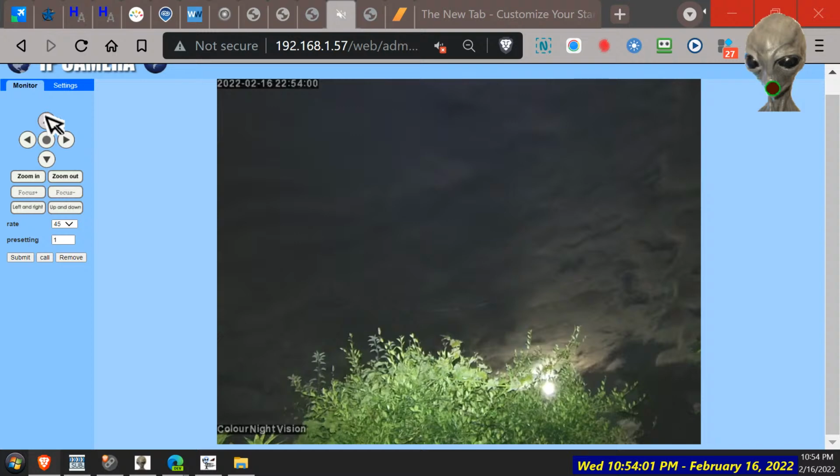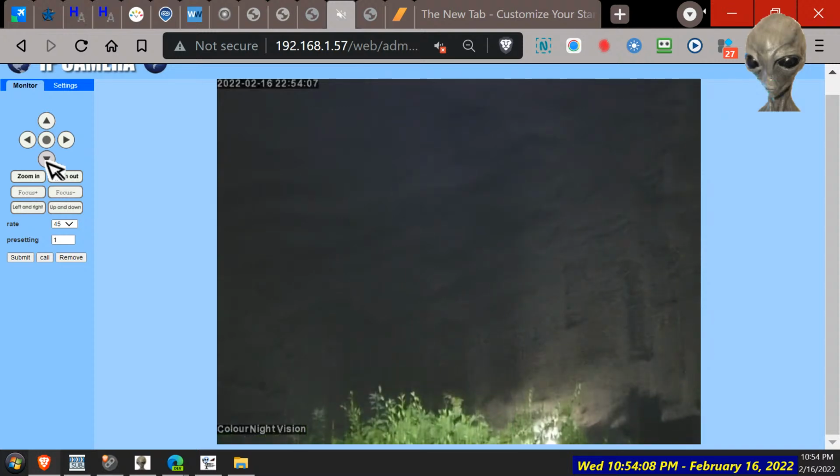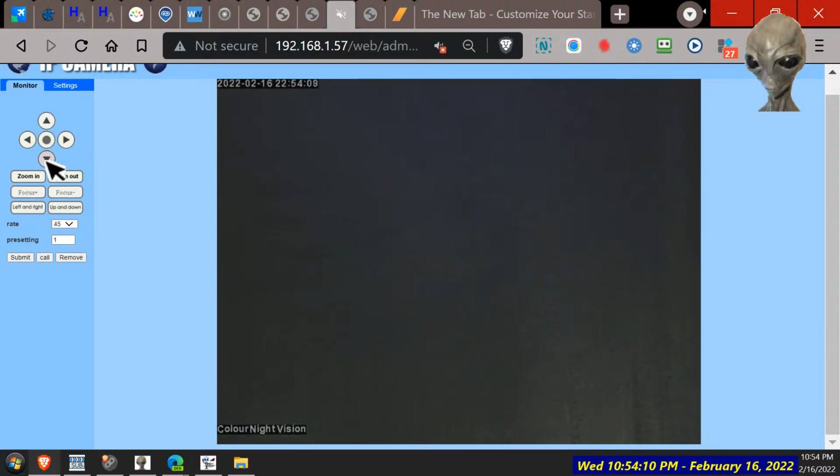So let's see if we can find the moon. So that was up, up, up. Yeah, we've got the right one. Nope. So it should be around about there somewhere. Unless the camera makes it smaller than what your eyes see. Why can't I see it? Need another camera, really.